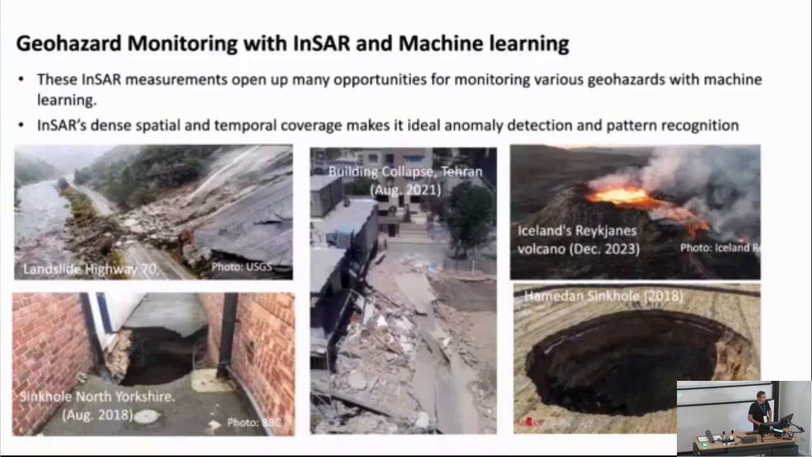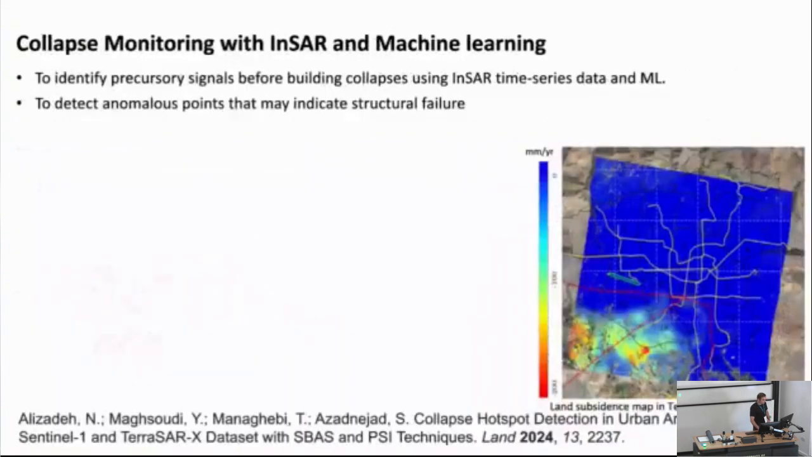and so on. InSAR's dense temporal coverage and also spatial coverage make it an ideal tool for anomaly detection in these areas, as well as pattern recognition. I will just present two examples here in the last part of my presentation. One example is about collapse monitoring using InSAR and machine learning. The main objective is to identify precursory information before a building collapse, using InSAR time series analysis and also machine learning techniques.